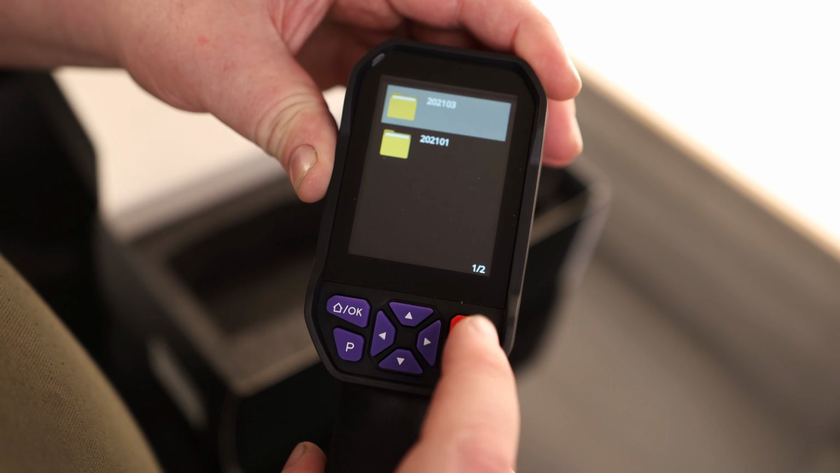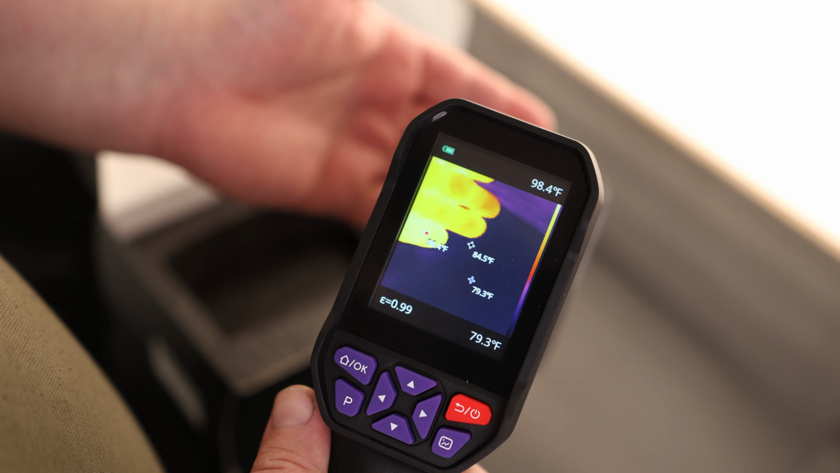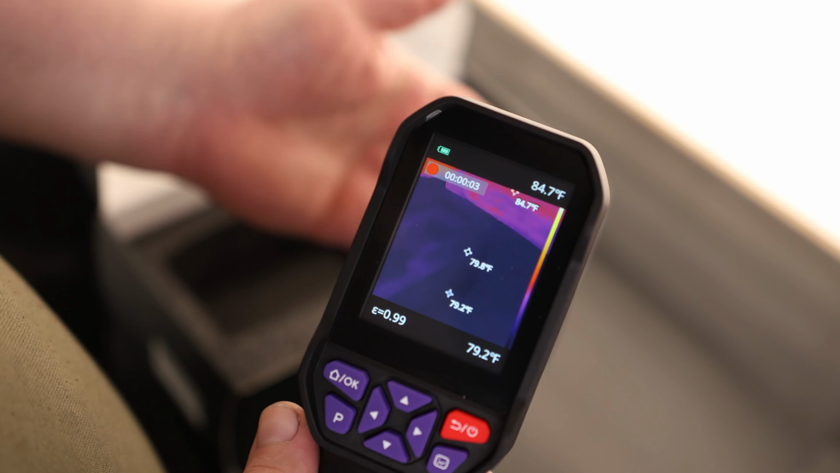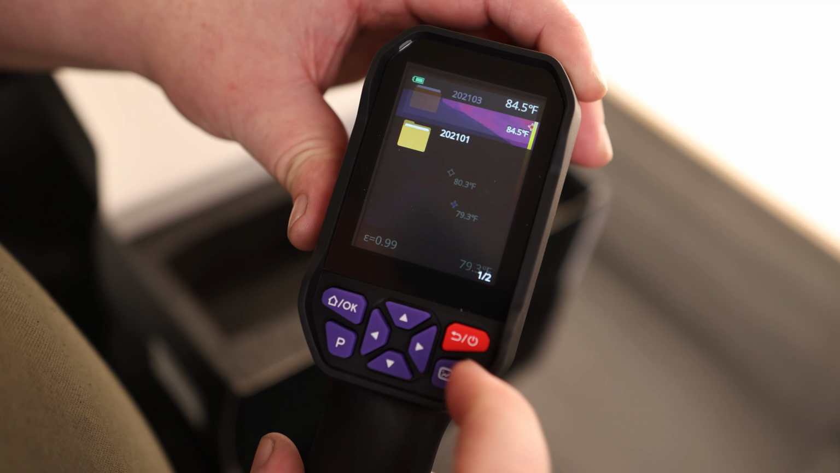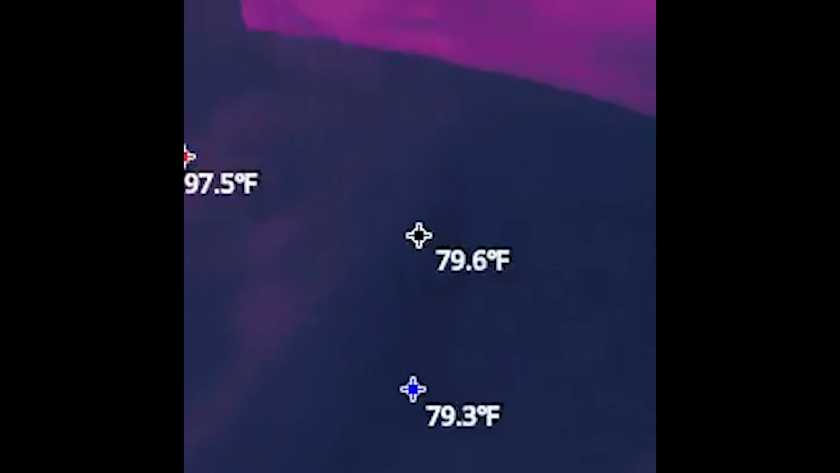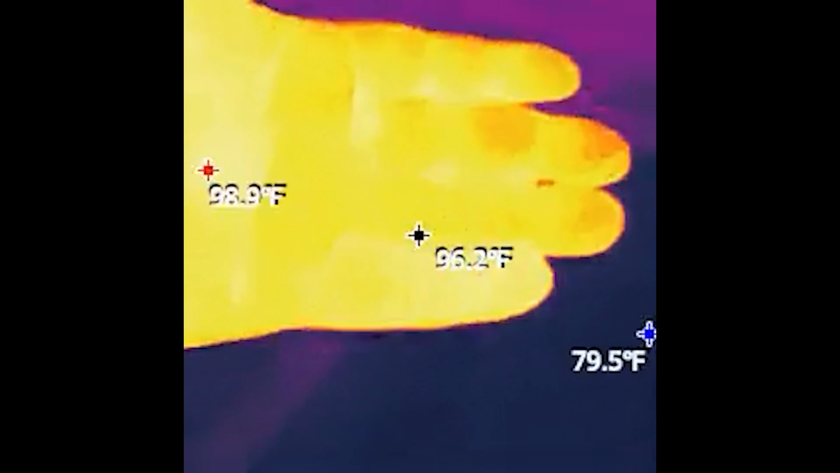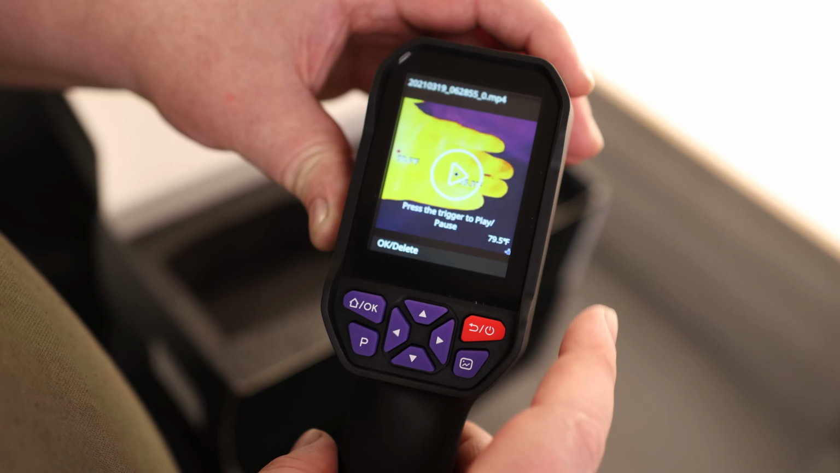We got a direct button right there. We can go back to that album. Now if we press and hold the trigger, we can see now we are recording. So whatever I do, that's just going to be recording a video. So we can go to our album and we can play that back. Not all thermal cameras actually have that feature, so I'm very glad that this one does.